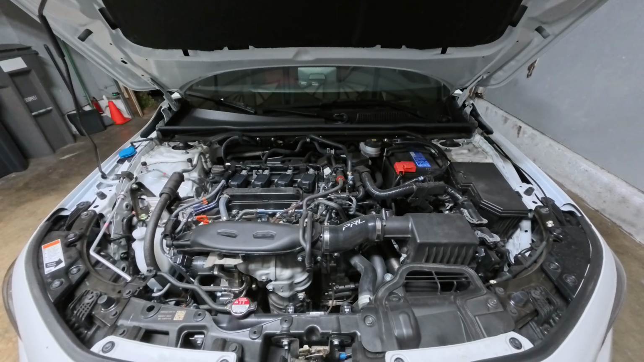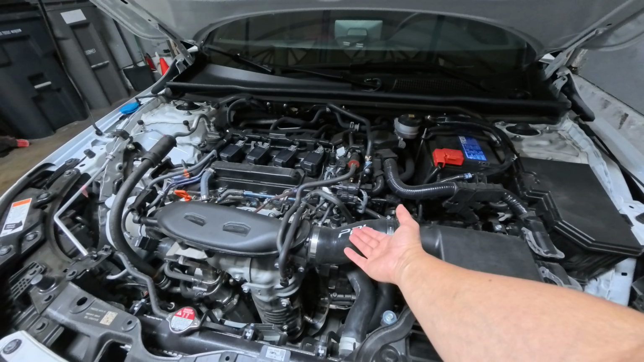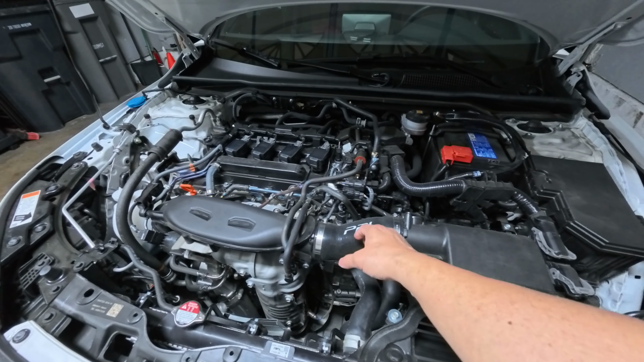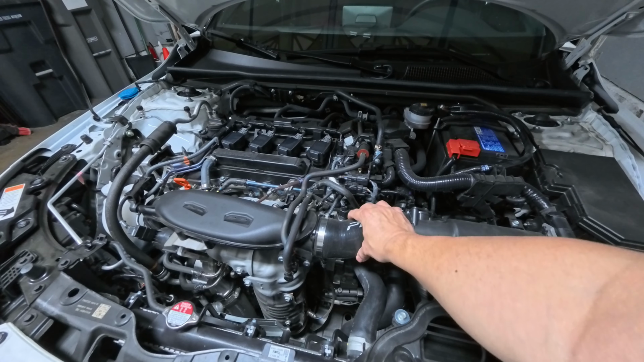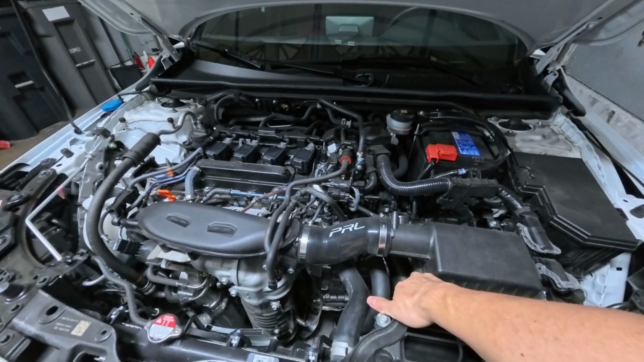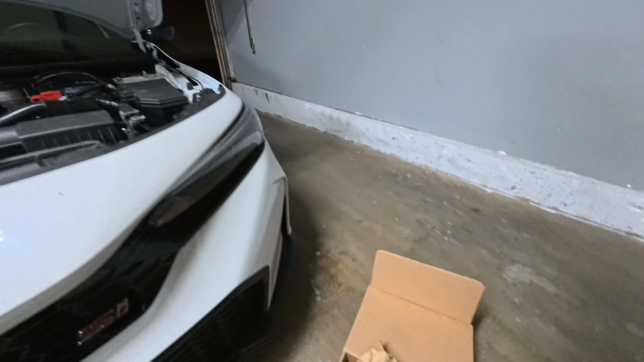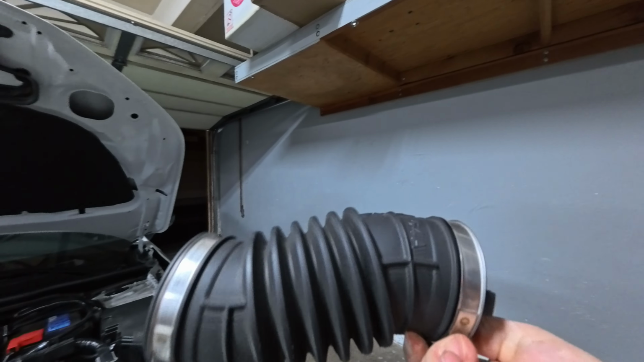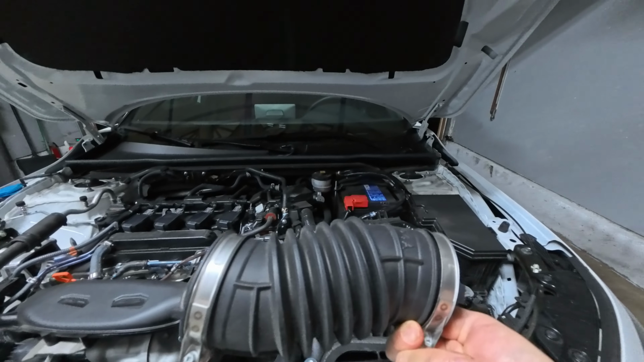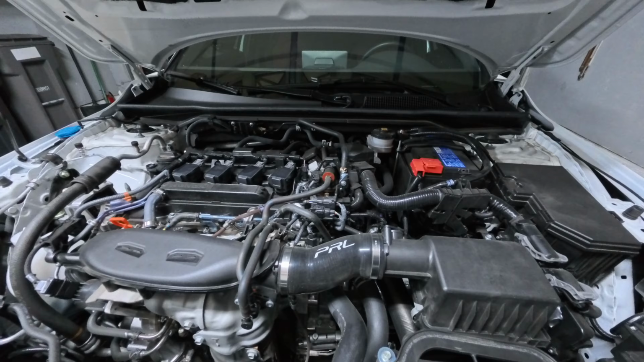Okay, so this is what we have under the hood. Like I said before, it was just the PRL Stage 1 intake, which replaces the old tube that's here, and it gives you a high airflow filter here. This is the old tube. As you can see, it's not very appealing. So aesthetically, yeah, it looks better with that on there.